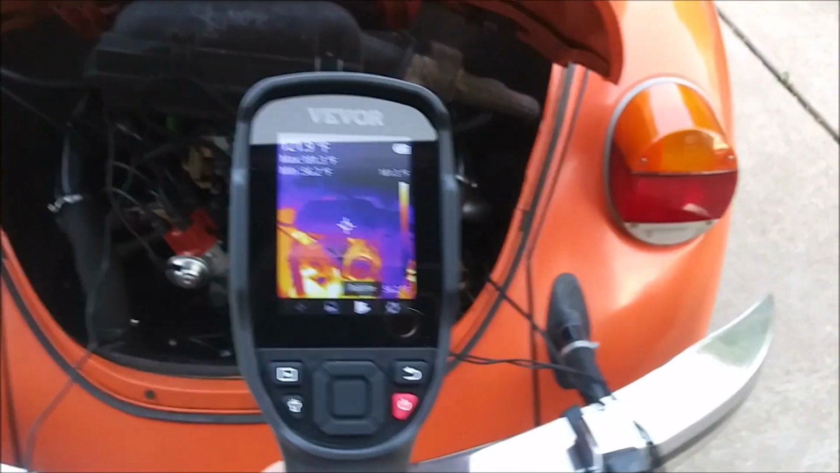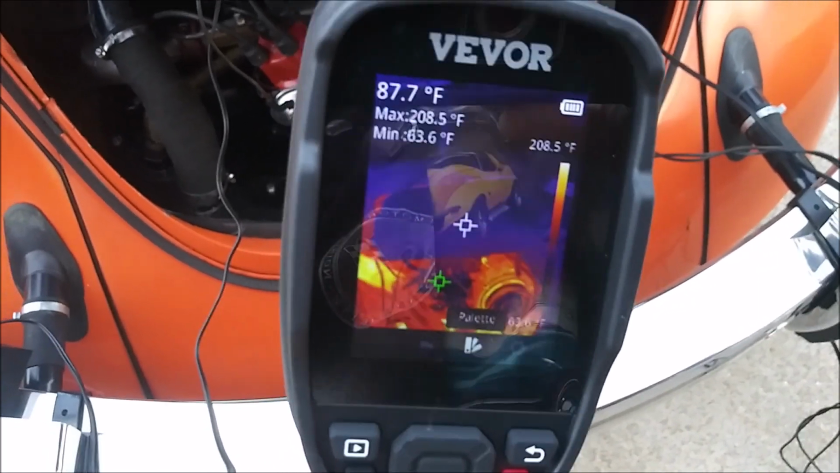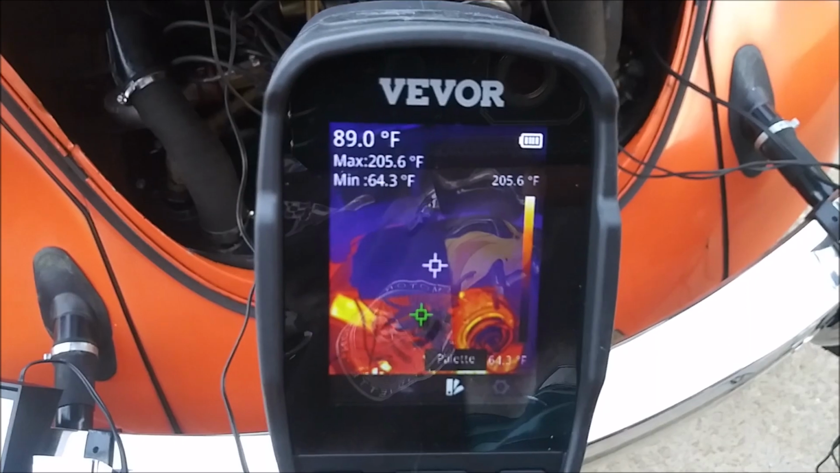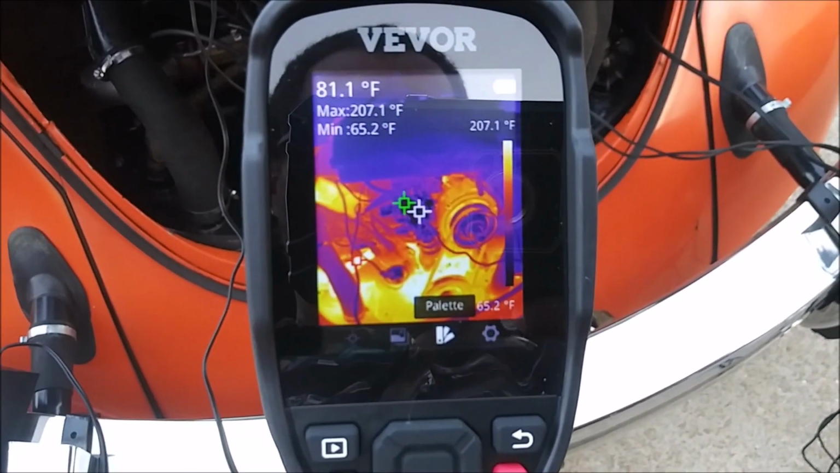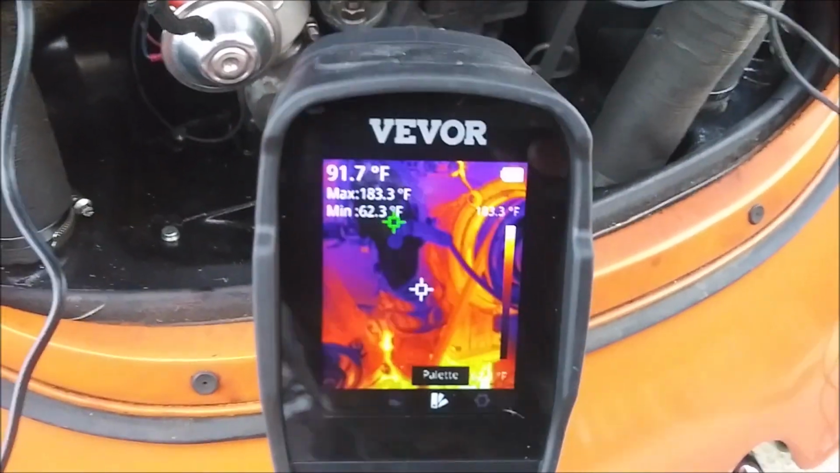So this is a neat little device. I believe I got it on a coupon. I paid less than Chuck paid for his. That I do know. With my coupon, I paid a little under $300. I think I got a pretty good deal on it, truth be told.